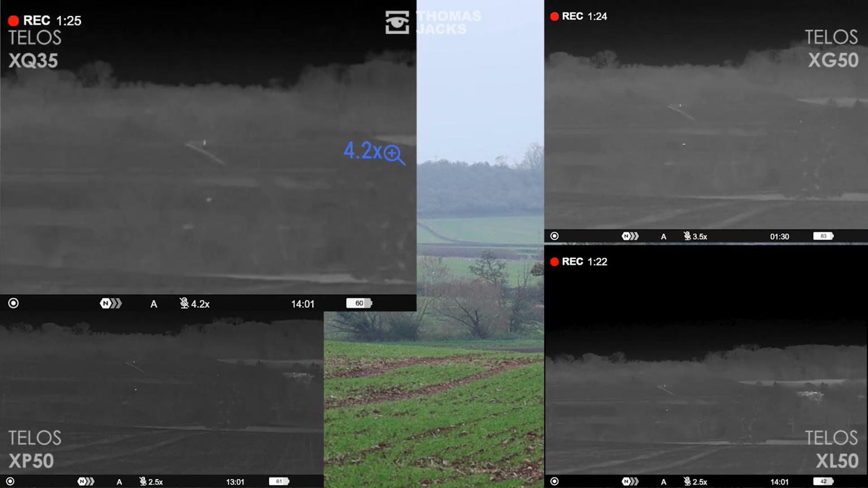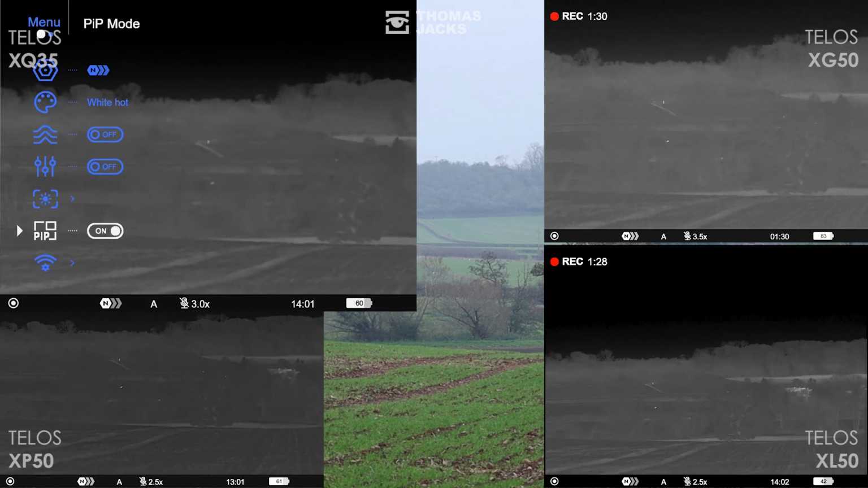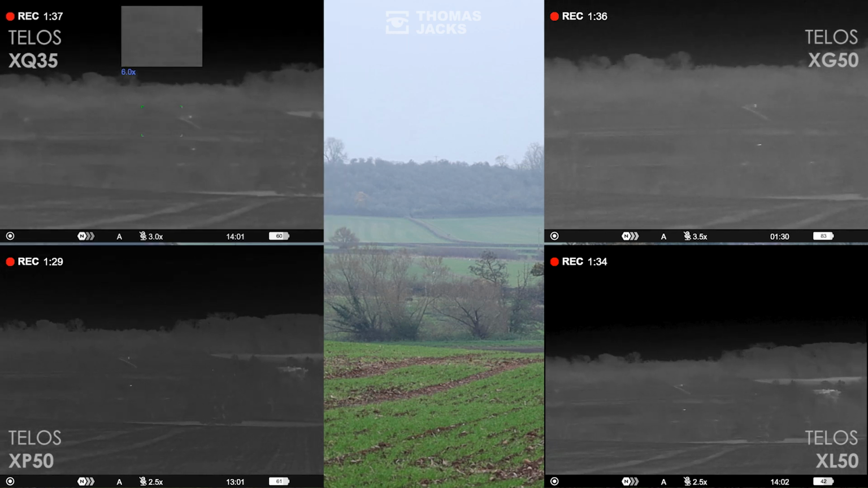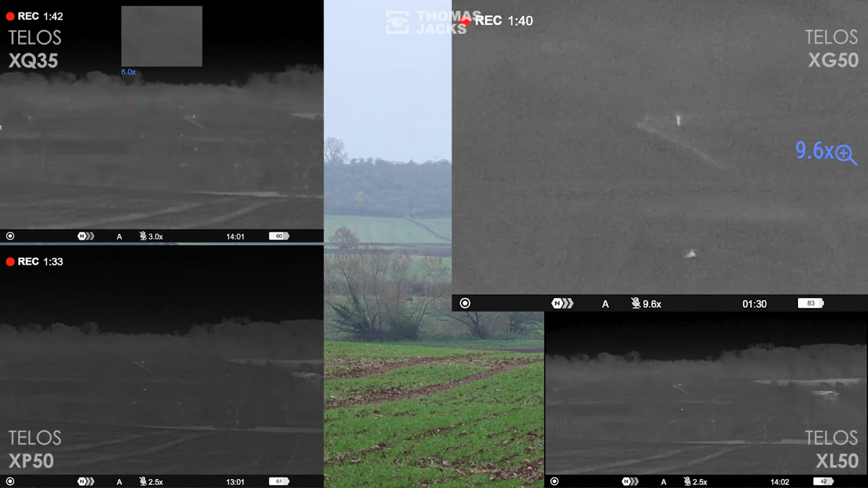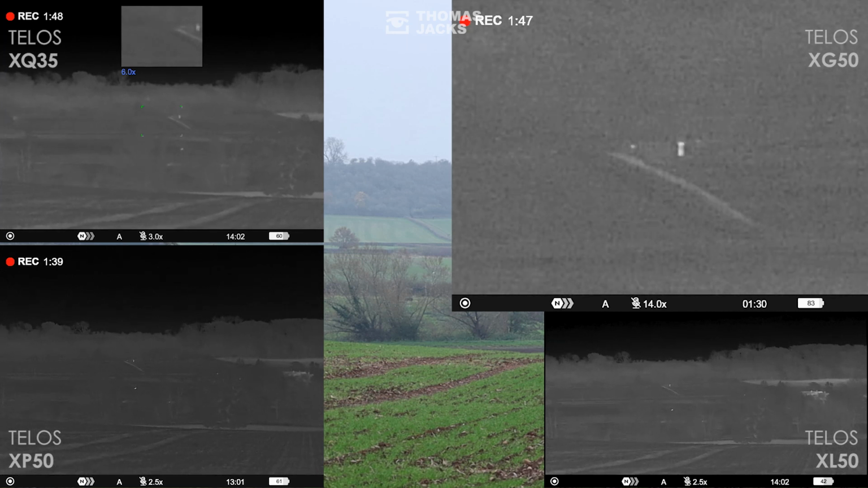As we zoom back out, the level of detail on the entry-level XQ is really impressive, and part of the reason are its large 17 micron pixels, which are ideal for dealing with this high humidity. We'll leave the XQ on picture-in-picture mode and move on to the XG50. 3x base mag really helps, but we'll zoom in and pretty quickly we can also detect the bottle of water. Evan also has a bit more detail for very clear ID.